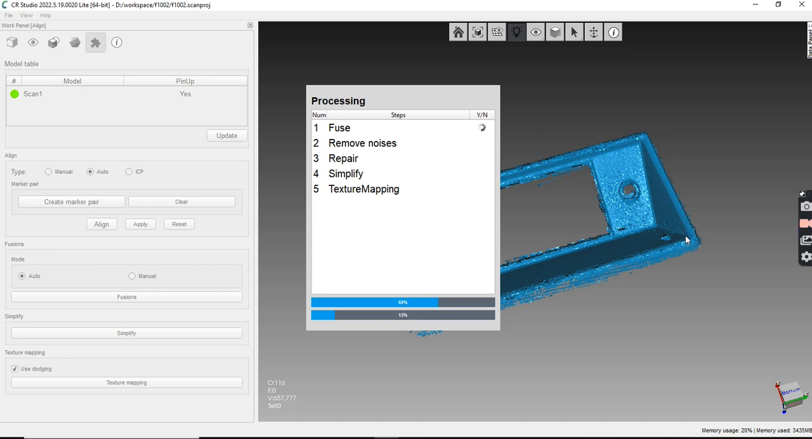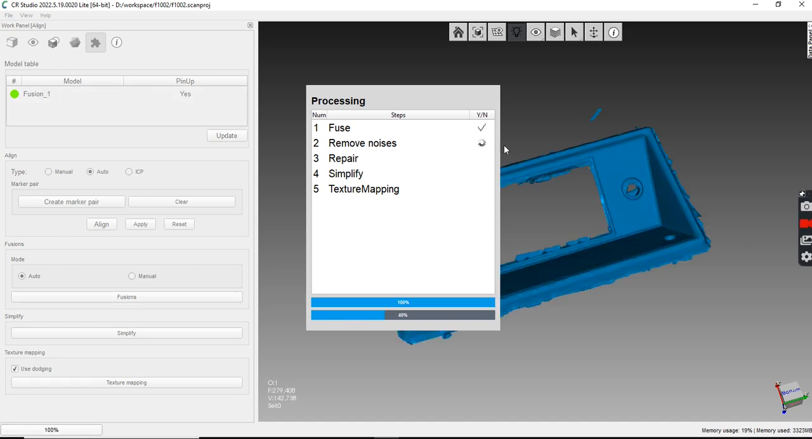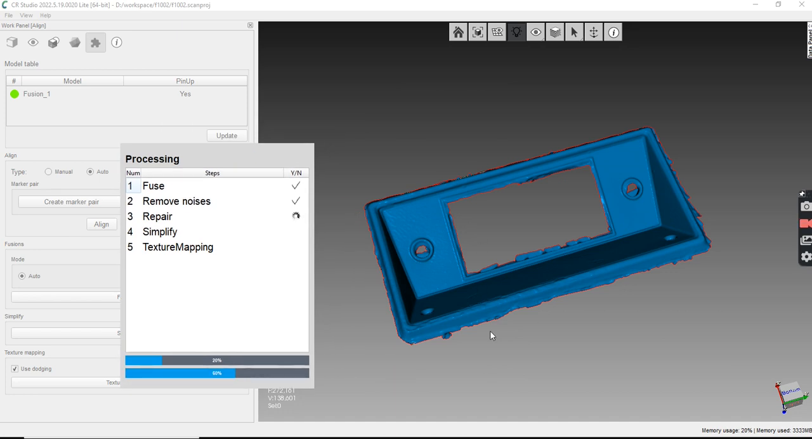I can go back and do better scans, but I really just need this. And see, look how that looks a lot better. Now right there, I can work with that.